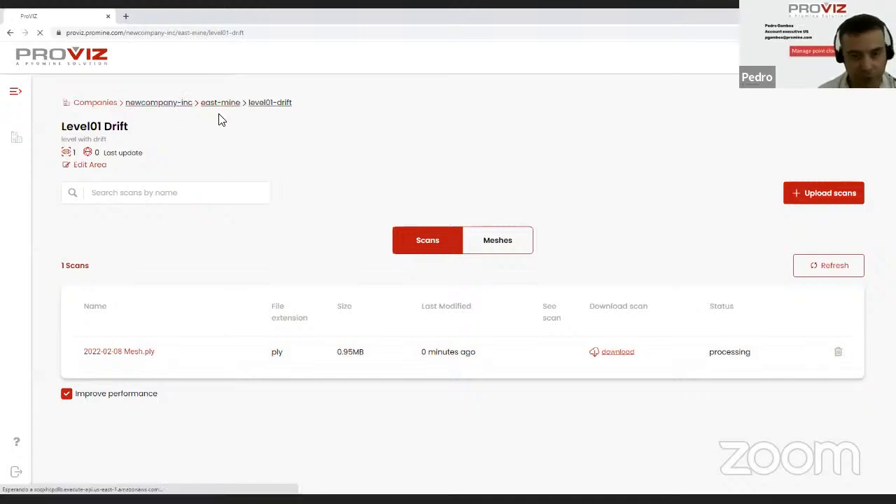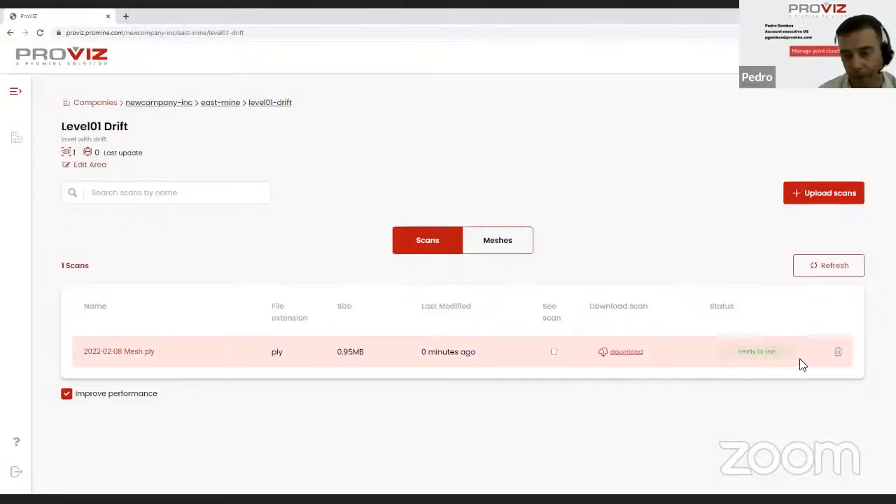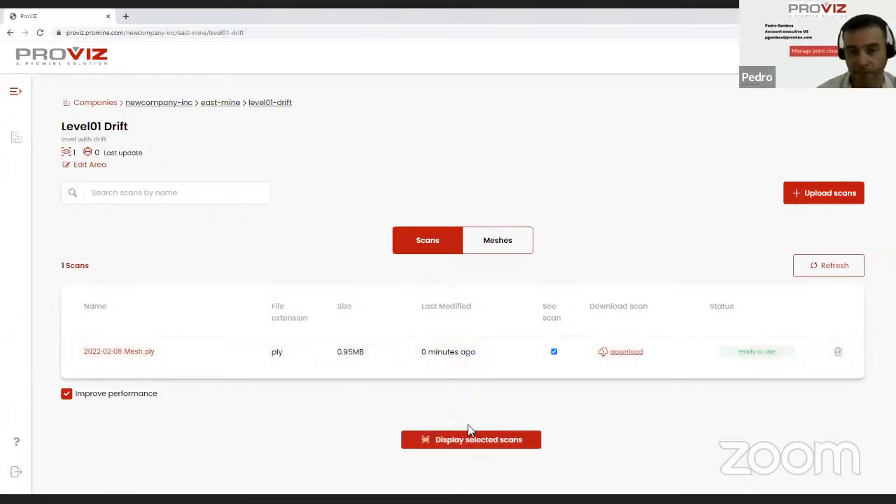I'm going to refresh. Okay, now it's ready to use. Once the information has been loaded in the server and the program has accepted all the particularities of this file, we can now use it. So I'm going to click on that file that we just uploaded and then display selected scans.